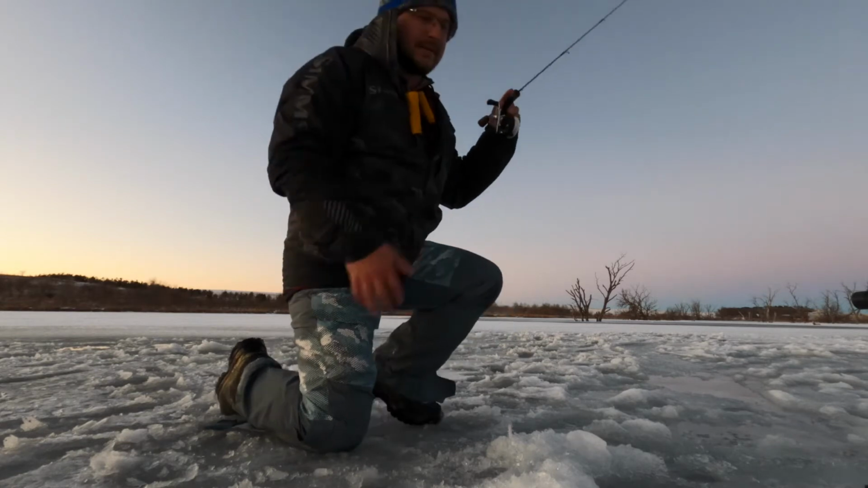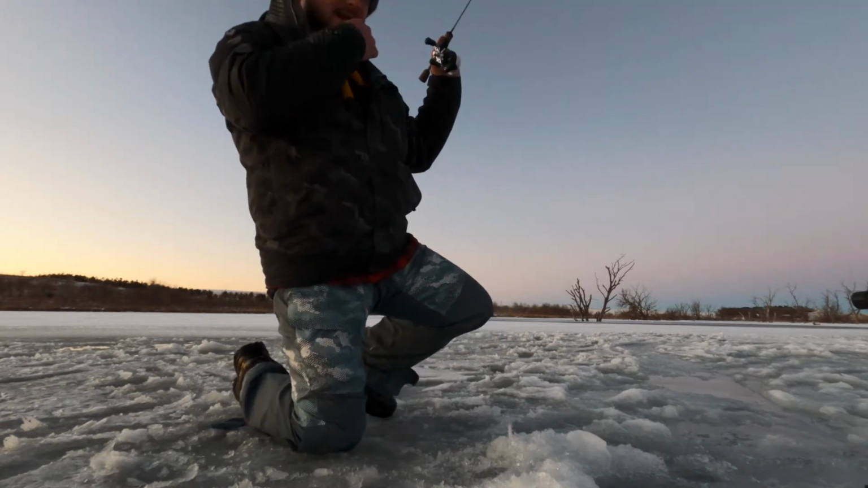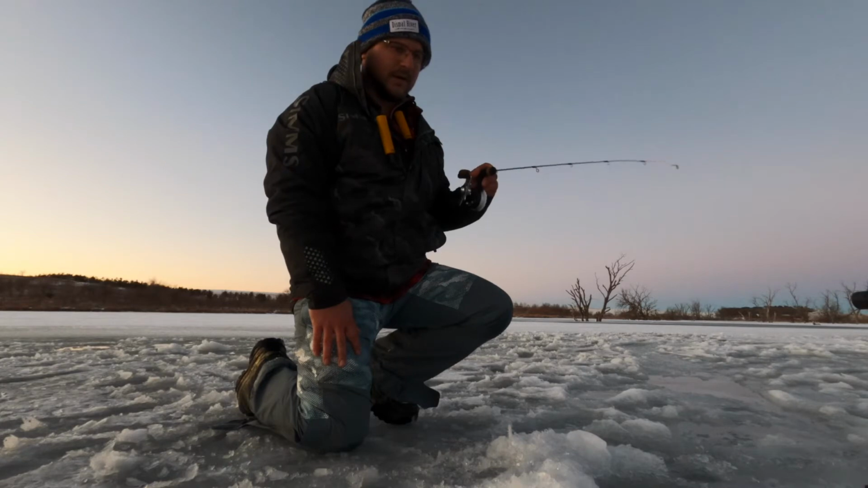Oh gosh dang it, I missed him. Oh, I missed him again. Gosh dang it. Pulled him up, must have been a bluegill. And this is just out in the middle of nowhere on this body of water that I'm on. Sometimes it just shocks me. Oh,